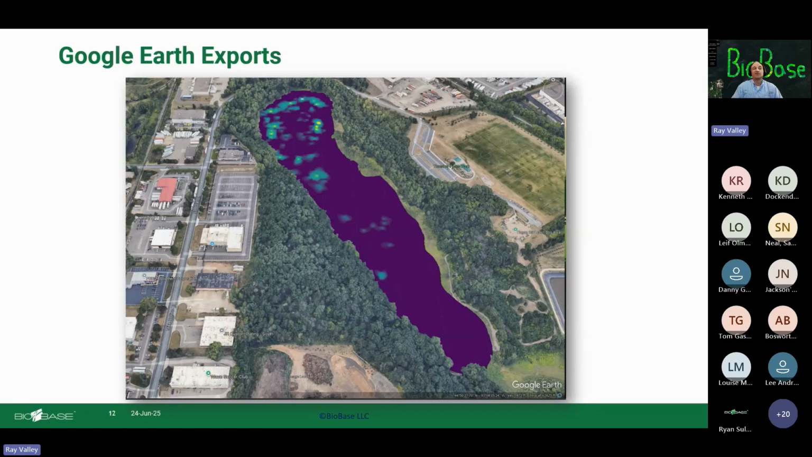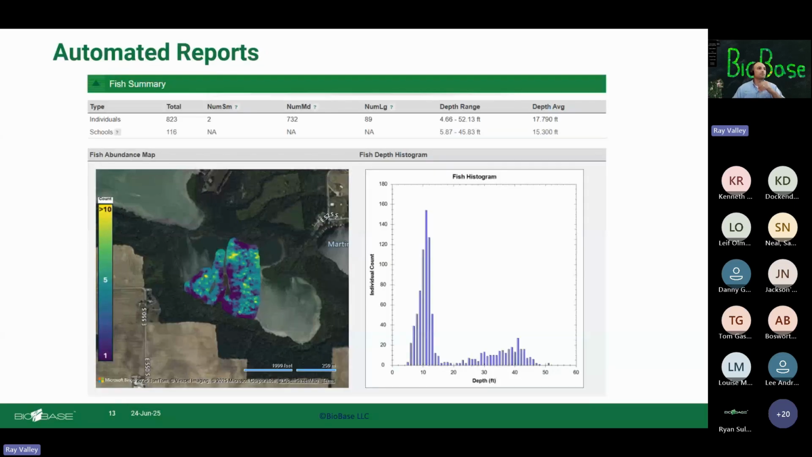Everything we're talking about here is focused primarily on research and management, but it has so much potential from the fishing side too, and we'll probably be going down that road not too long from now. We can chat more about that later in Q&A.